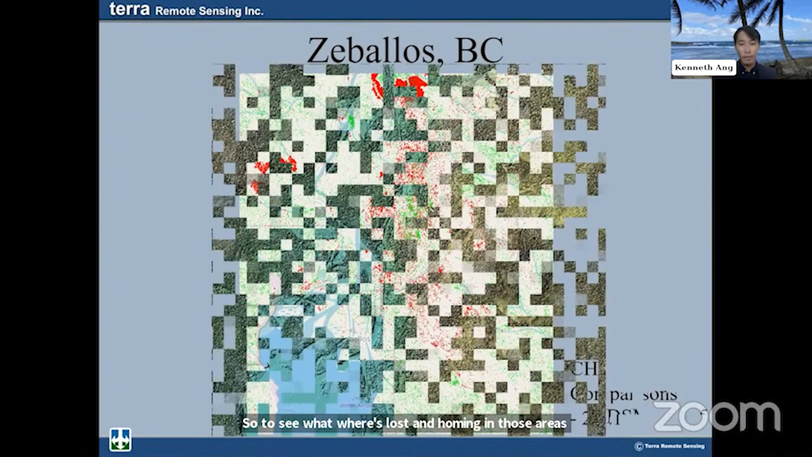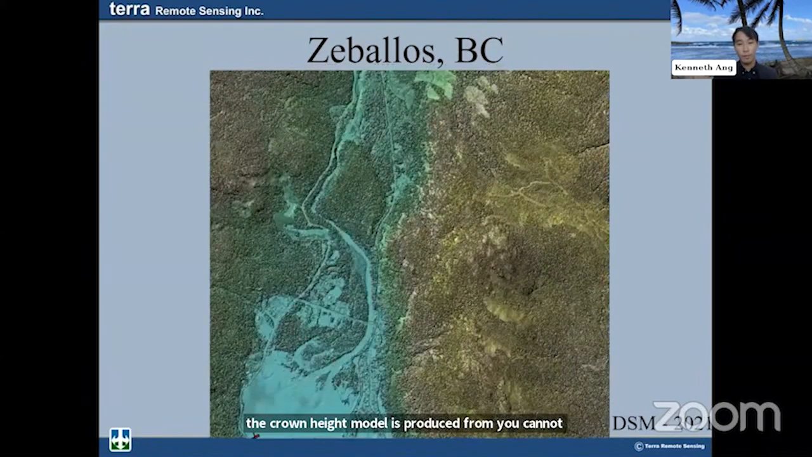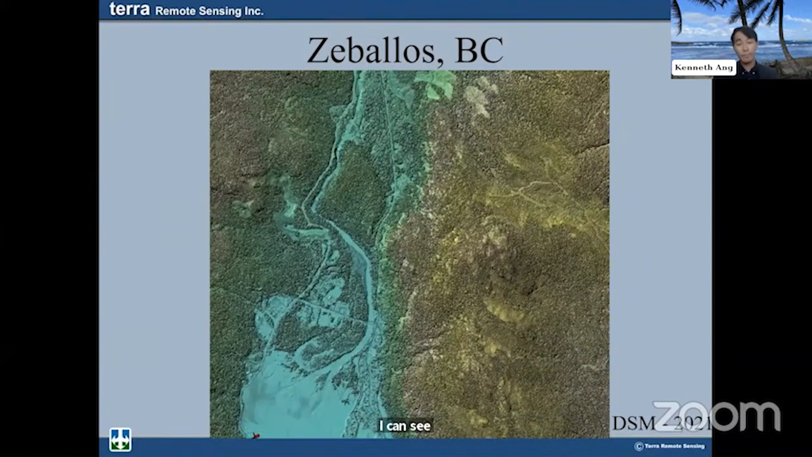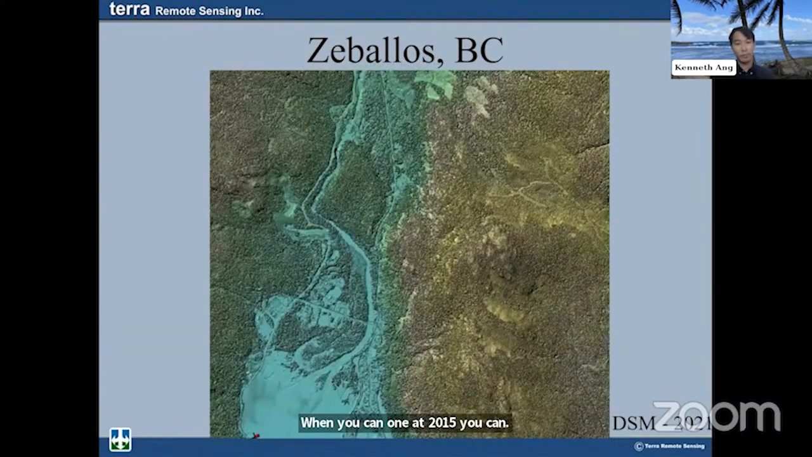And just looking at these things here, the DSM, which the crown height model is produced from, you cannot really see any big difference if I compare them. I can flip between 2021 and 2015, and you can barely see any difference there. So the crown height model really produces a good picture of how much was lost and how much was gained there.